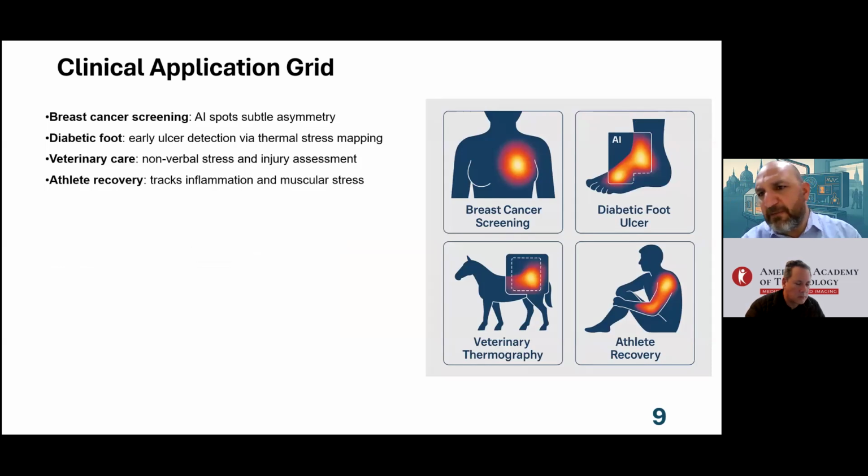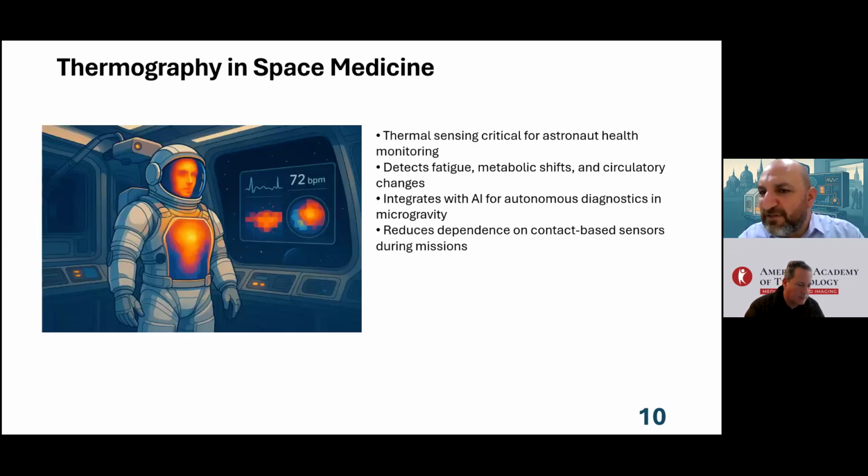Clinical application grid, everybody knows about it. We are talking about breast cancer screening, diabetic foot ulcer, veterinary care, athlete recovery, but we need to do more, right? As thermology experts and thermal imaging scientists, we need to do more beyond this grid, right? What I'm talking about is opening the doors for more and more expansions in applications of thermal imaging, for example, space medicine.